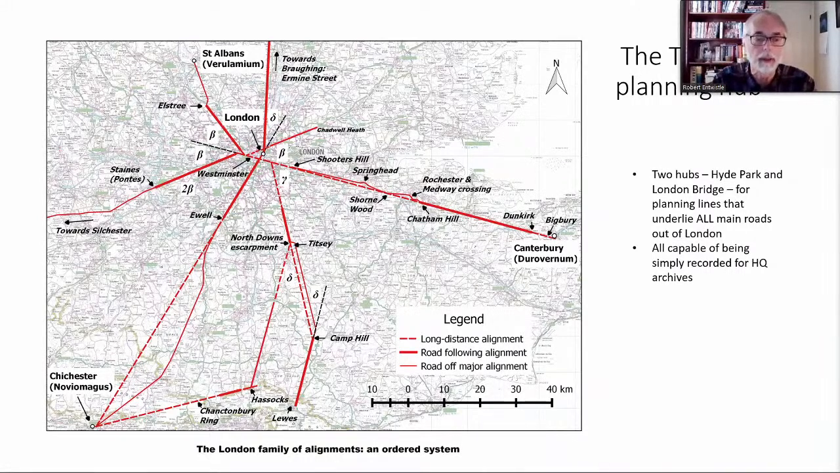And most fundamental of all, of course, to all of those, the long alignment, the Westminster-Canterbury alignment, which others plug into via the four planning angles that we've already met and which we find so often on long distance alignments. We can speculate why this was done, but it would certainly allow the whole system to be recorded for army archives or back at Rome and understood.